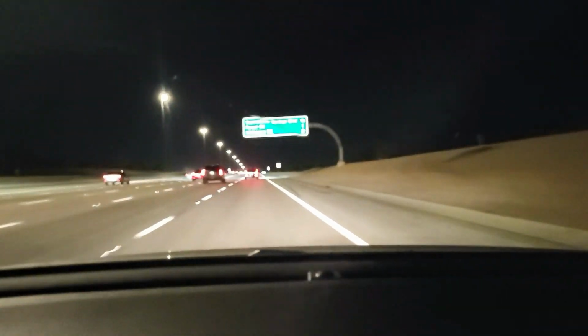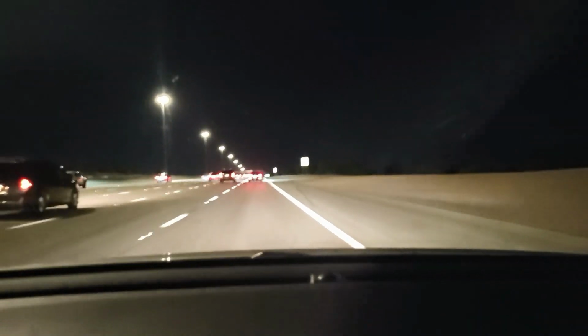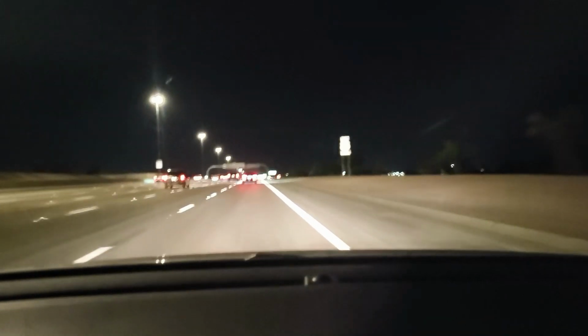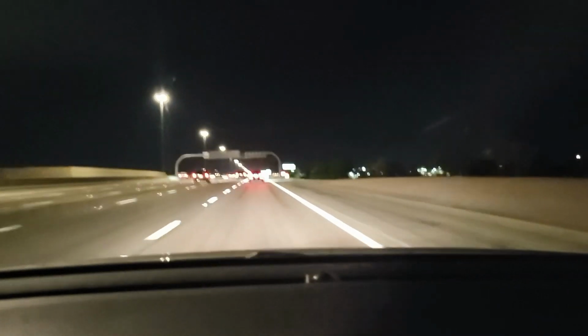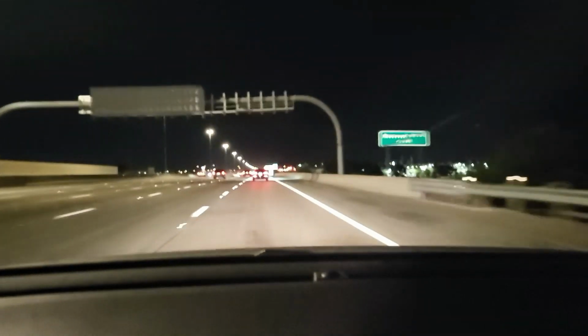And she actually commented on it like, holy shit. And I'm like, yeah, minivan. The middle row is where you want to sit. Heated, I think they're air conditioned also. Reclining leather bucket seats with a footrest.